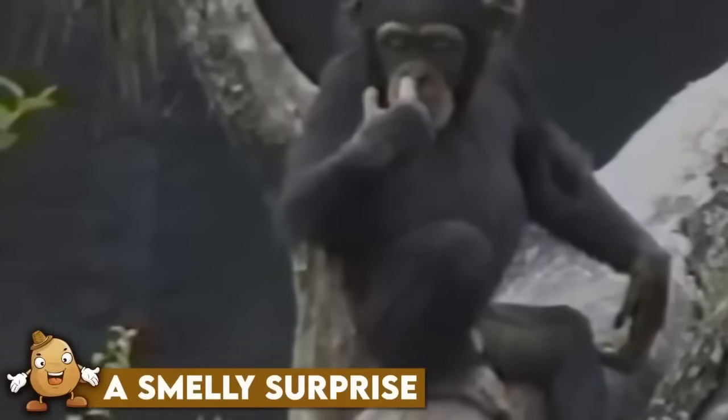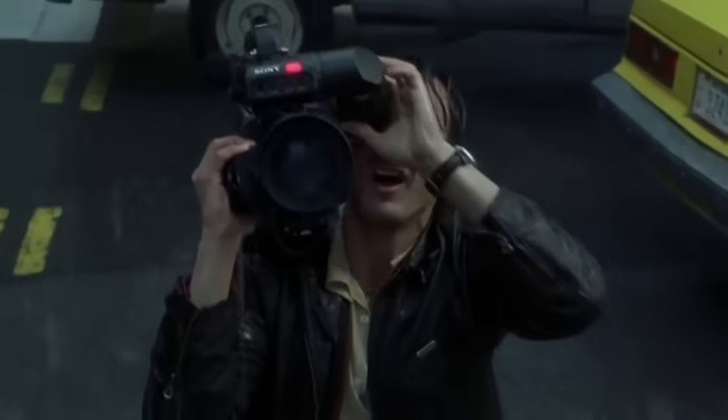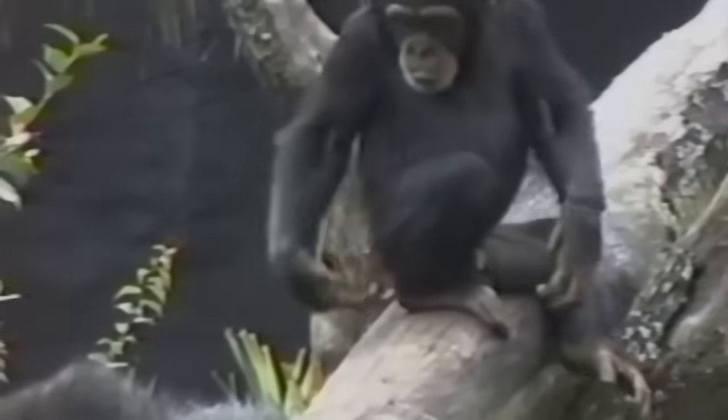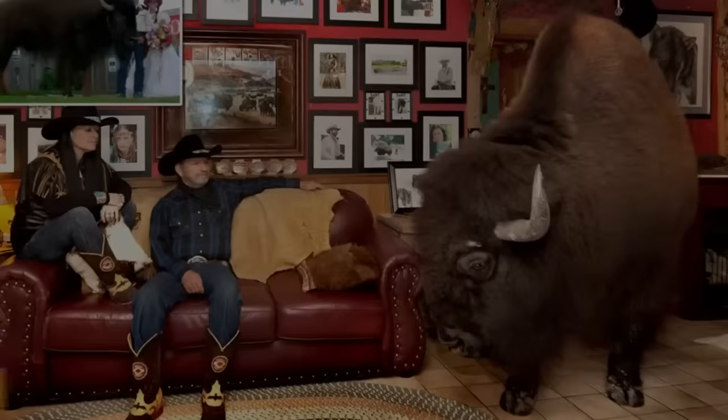A smelly surprise. Talking about the camera being in the very right hand at the very right moment, there's no chance we're gonna miss this one. This little monkey was having a nice day when it decided out of nowhere to try and smell its poop. And yes, curiosity got the best of him, and his reaction to the smell was hilarious. Well, it was not going to smell good anyways.